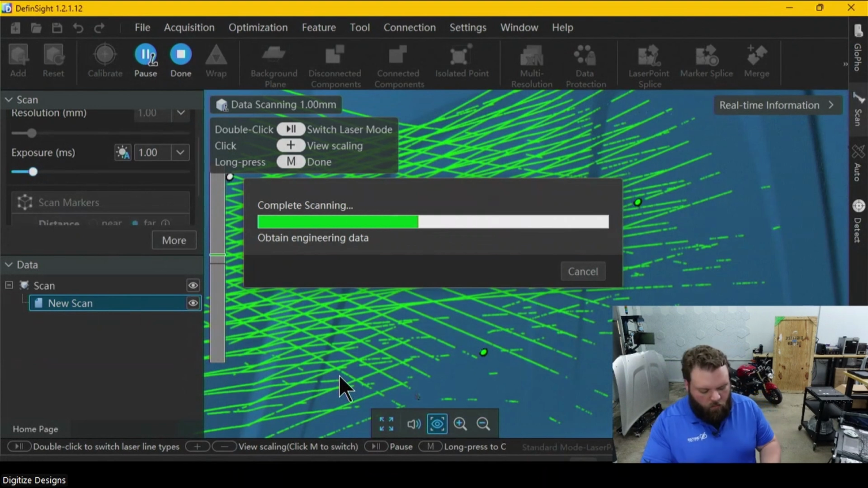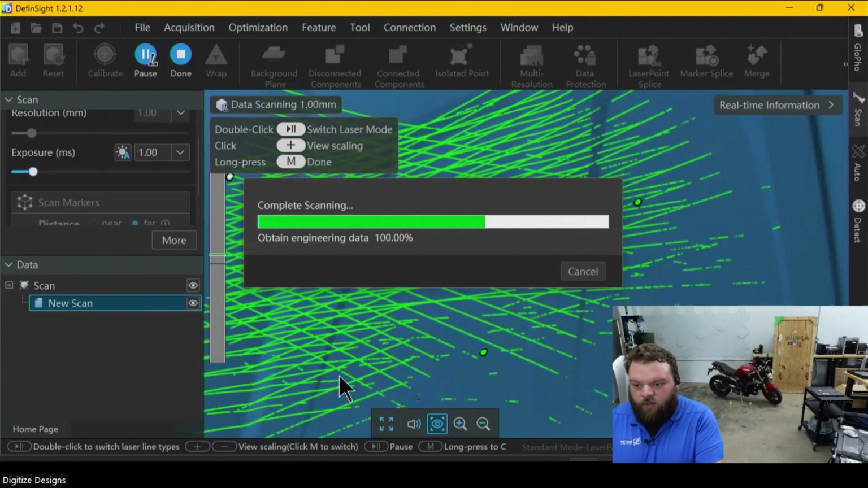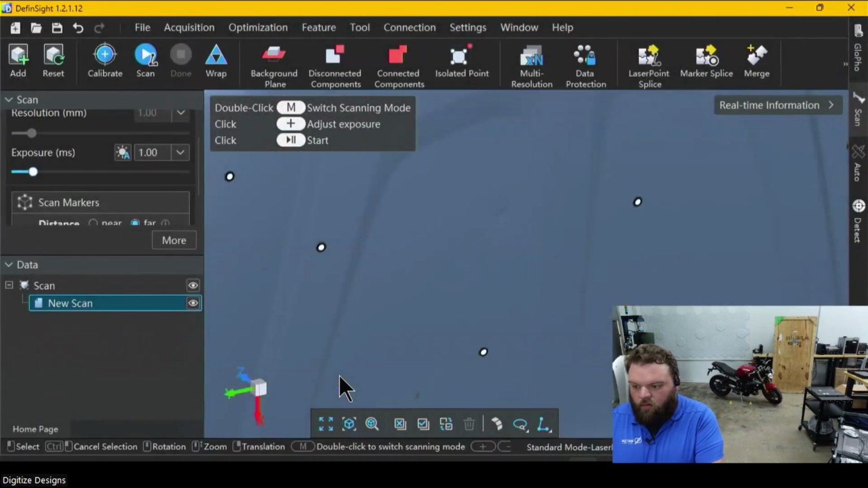Cool. So that'll look really similar to the first one. But since we use those scale bars, our volumetric accuracy is higher than the first time.